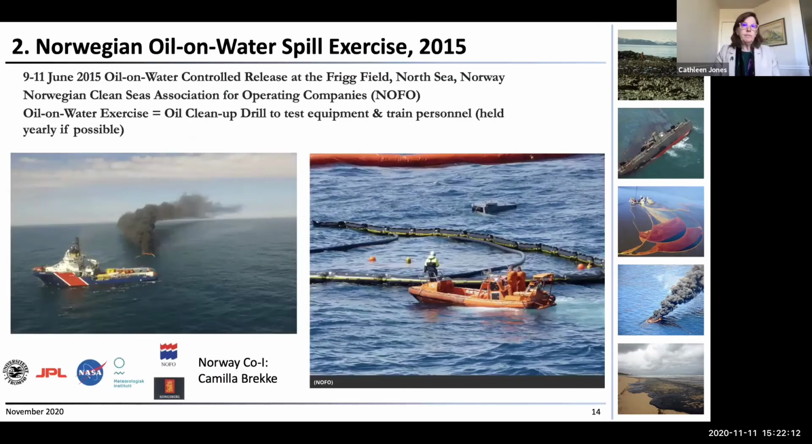So we began to do more work trying to do more oil spill studies with UAVSAR. And of course, you know, you can't always find a nice spill, and you certainly can't plan on a spill in general.